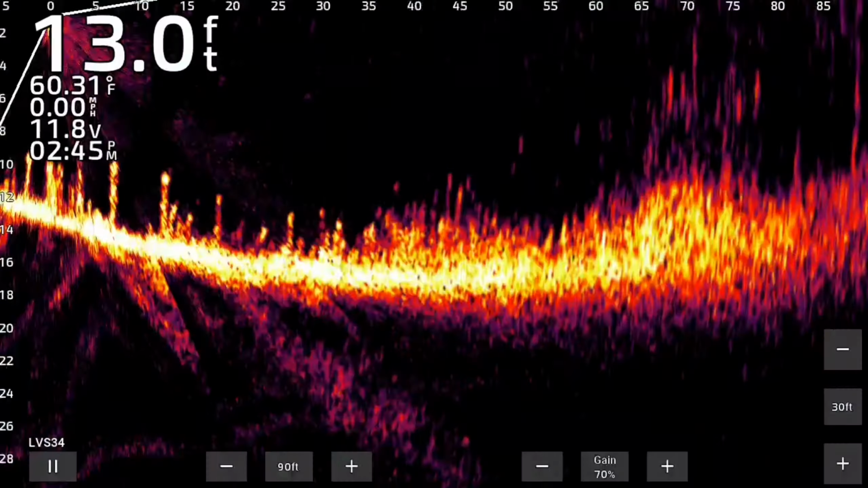But that thing probably was my biggest pike all year. I wish I could have got a measure. If I had to guess, it'd be high to mid 30s. But what a way to start the video. If this is what today is going to be like, we are going to be in for a treat.